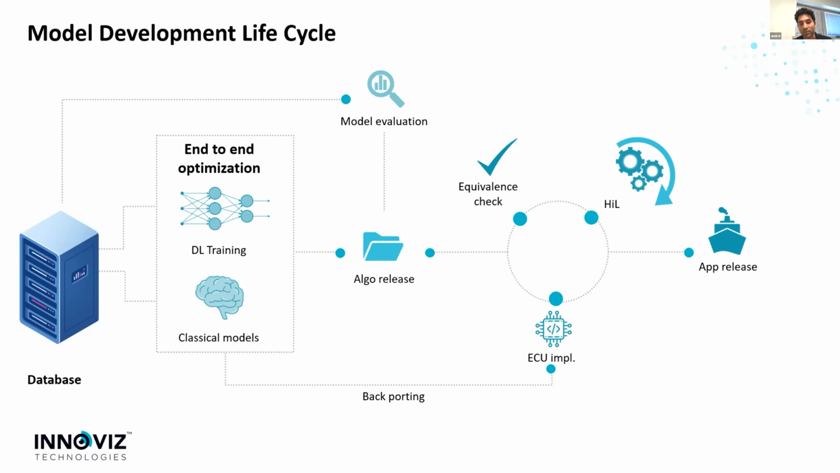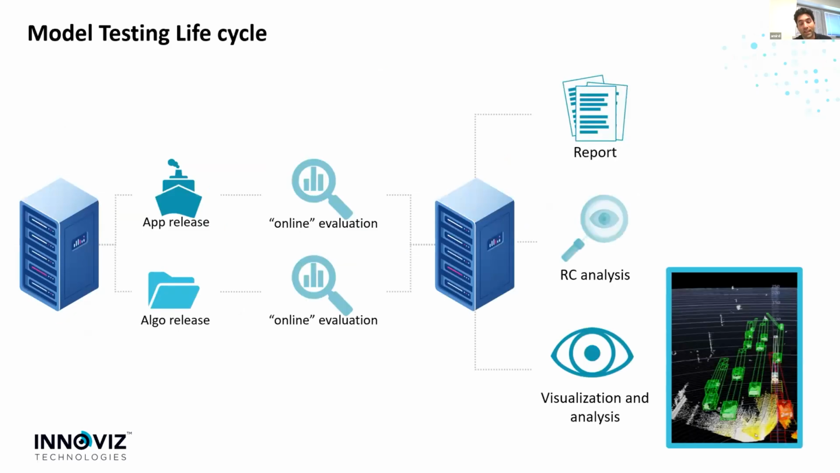For instance, if the algo team has a calculation which is not optimal for the acceleration that's available on the target platform, then the embedded team can change the algo team code and make sure it yields the same results, and then backport the change back to the algo release or back to the algo team. And then this cycle goes once again. So after a few iterations, usually the CV app is released for the final stage, which is model testing.